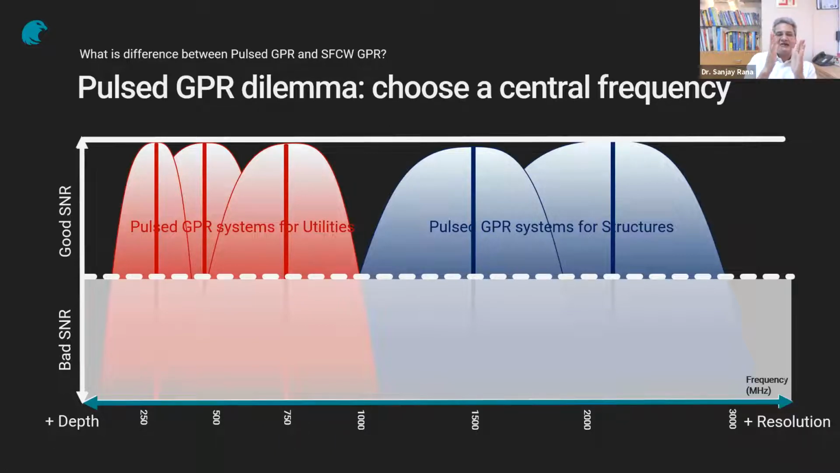When we say central frequency, it does not mean that it is the only frequency. It is where your amplitude spectrum is peaking. Practically, a 500 megahertz antenna will have something around 250 to 750, so that is the kind of range you are going to have. But your peak power will be centered at the central frequency.